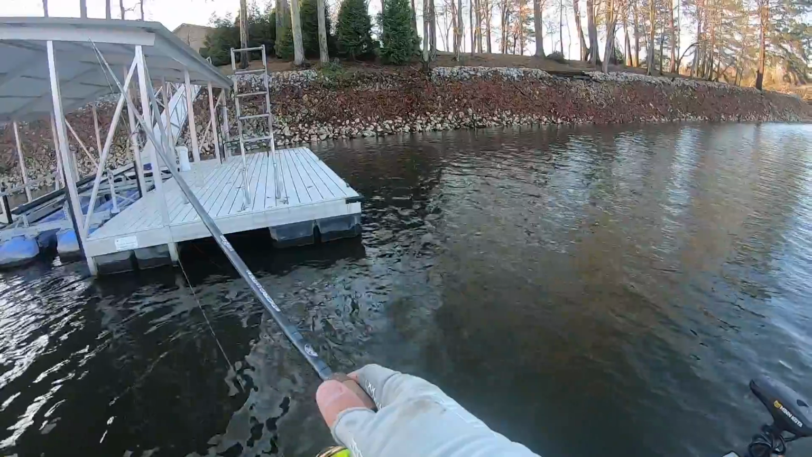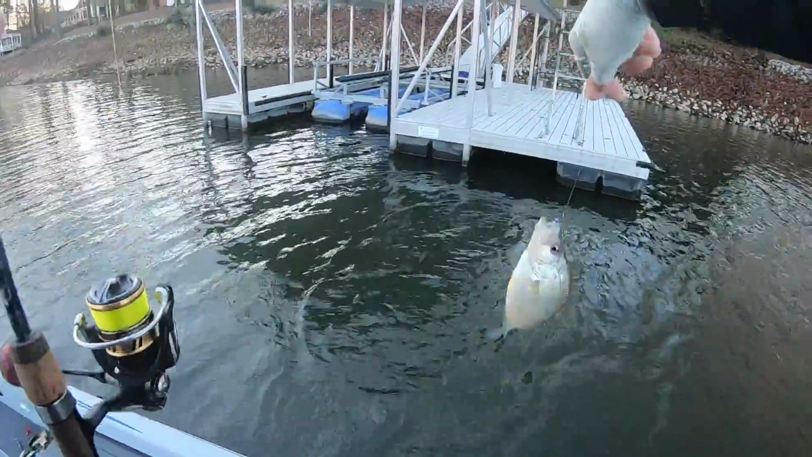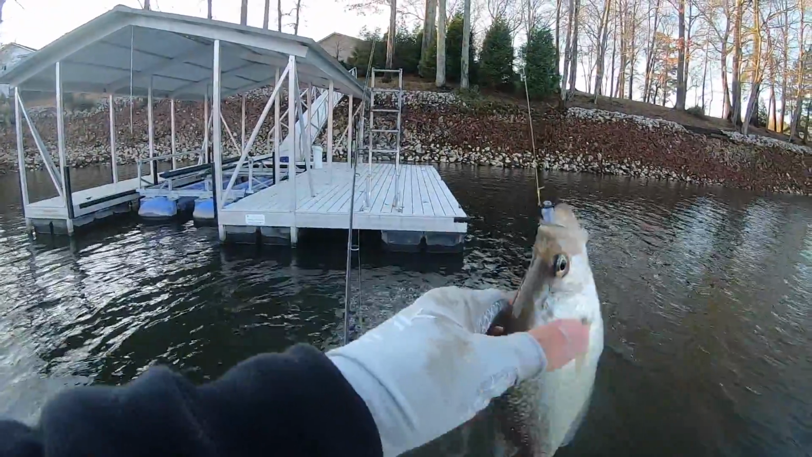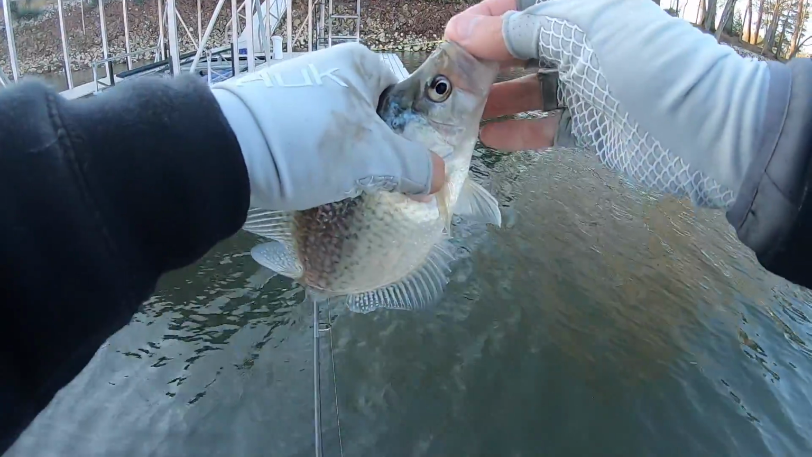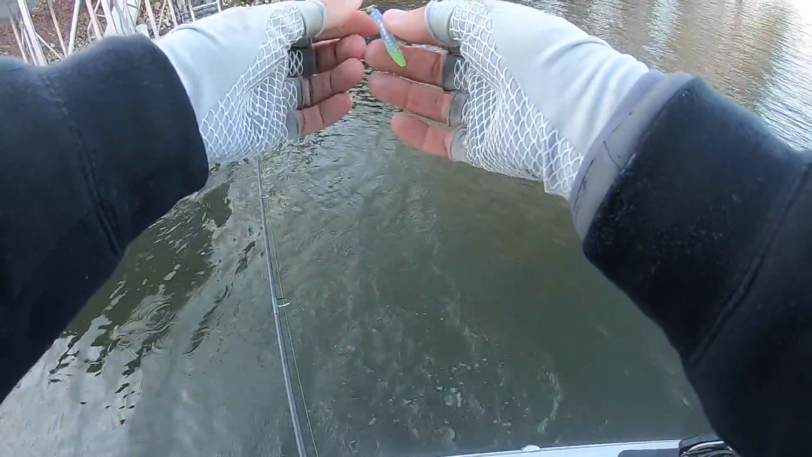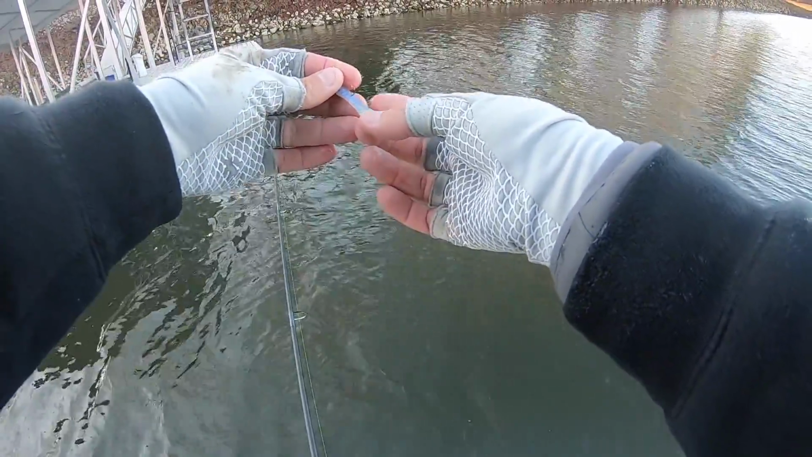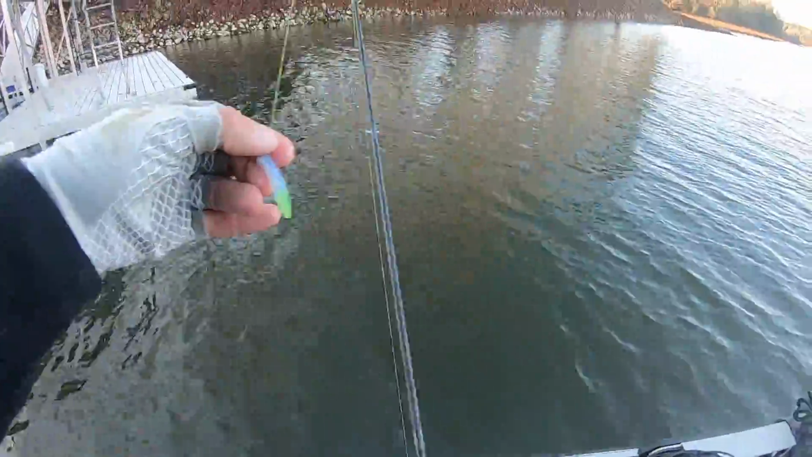real pretty color, and I've got, there's one, a little small one there. I've got a little bit of chartreuse. I'll show y'all right here. Pretty little crappie. Got a little bit of chartreuse right here on the tail of that Crappie Magnet, just to give it a little bit of flash.